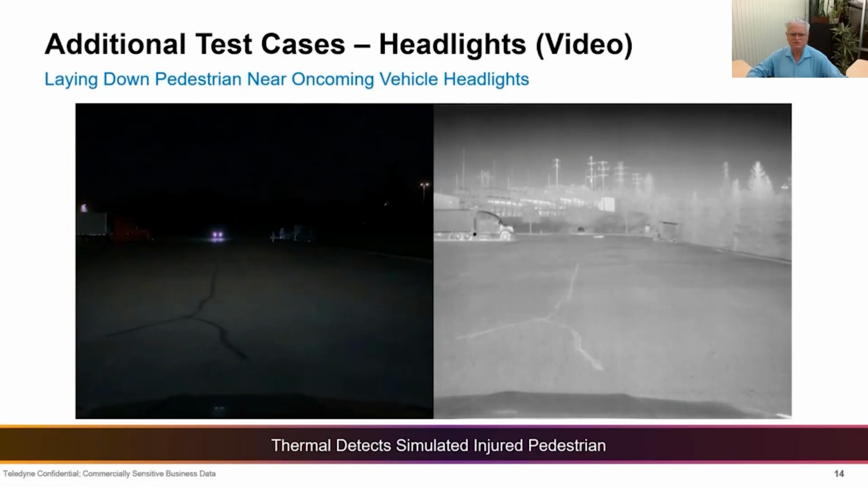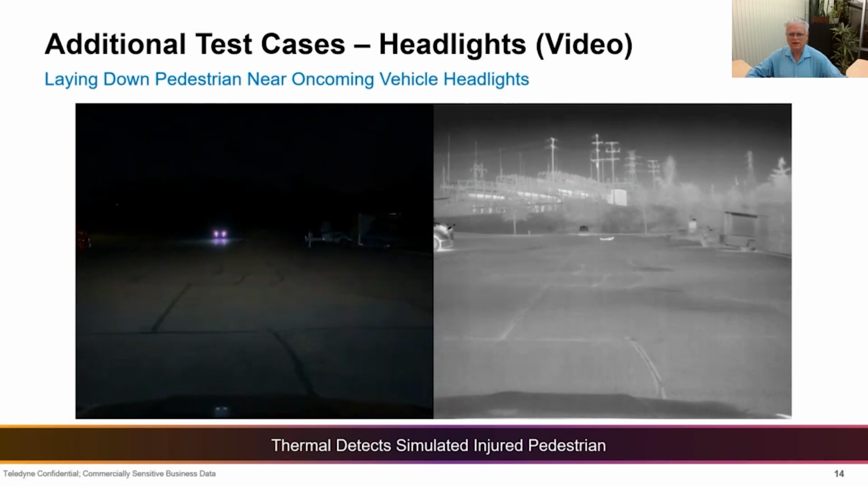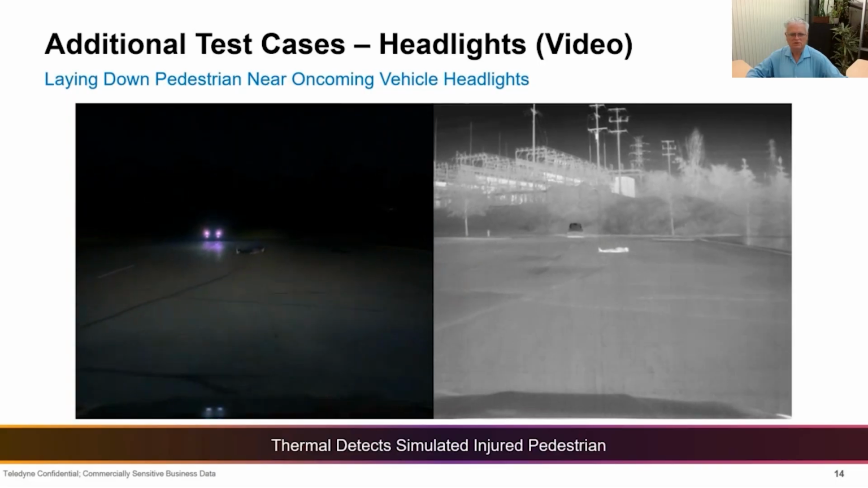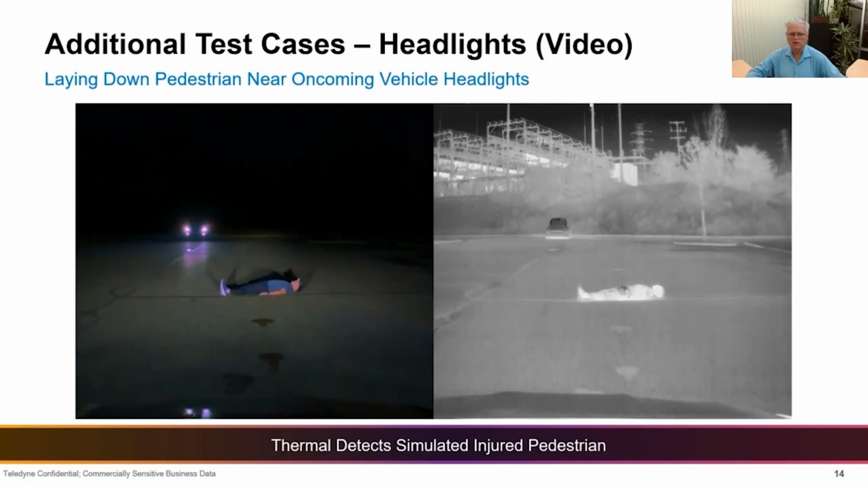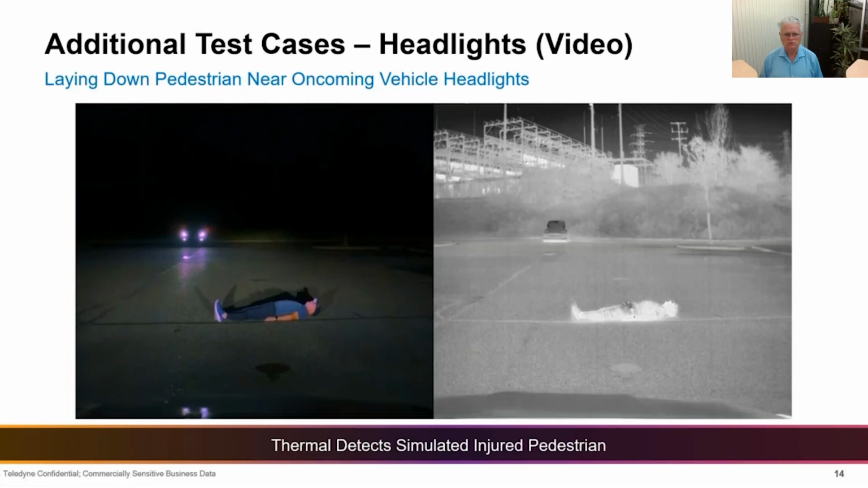But in this case, we didn't use a soft pedestrian target, and this is a human-driven vehicle and an actual human laying in the roadway who'll get a little bit nervous as the vehicle approaches. But again, I think you get the point that even in this somewhat infrequent corner case of having a pedestrian in the middle of the road, you're able to see and detect them from quite a distance with the thermal camera.